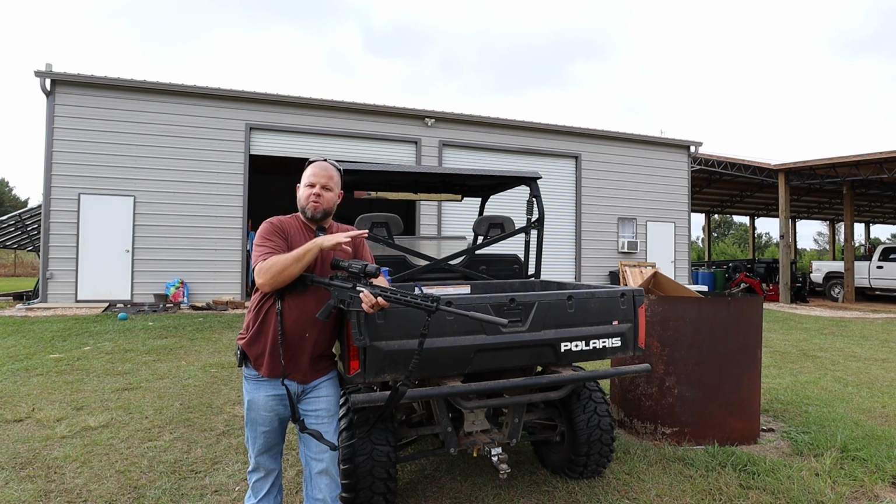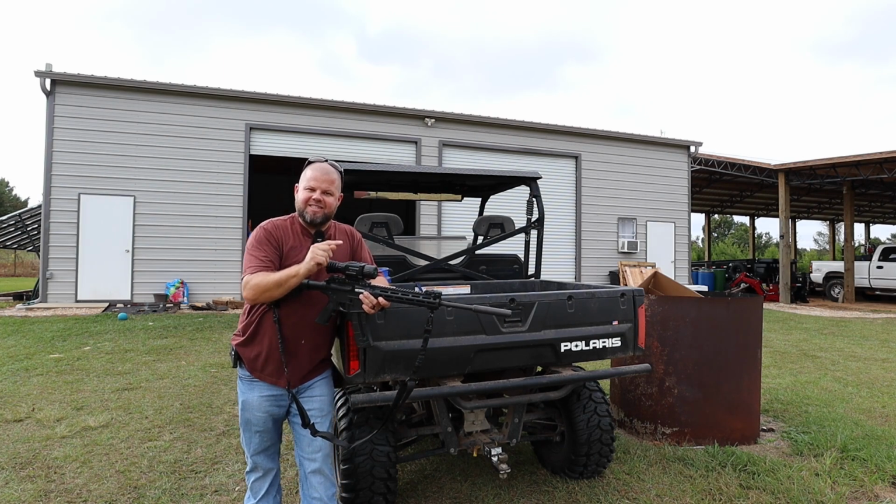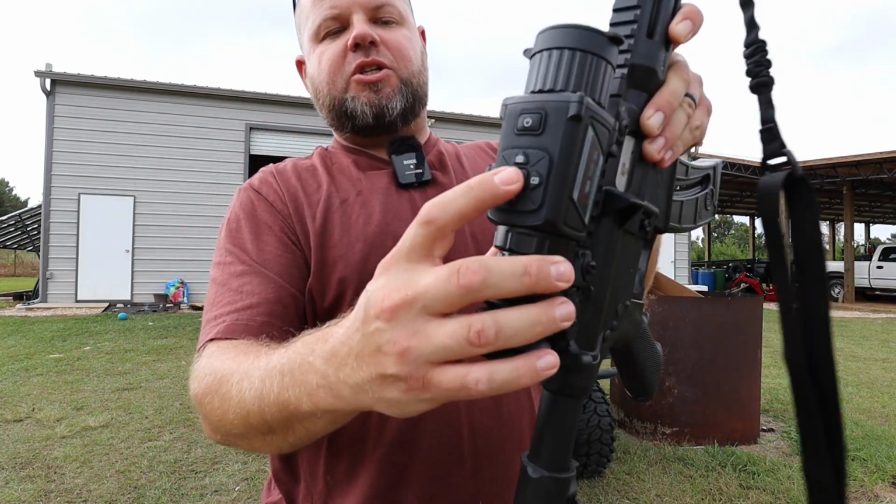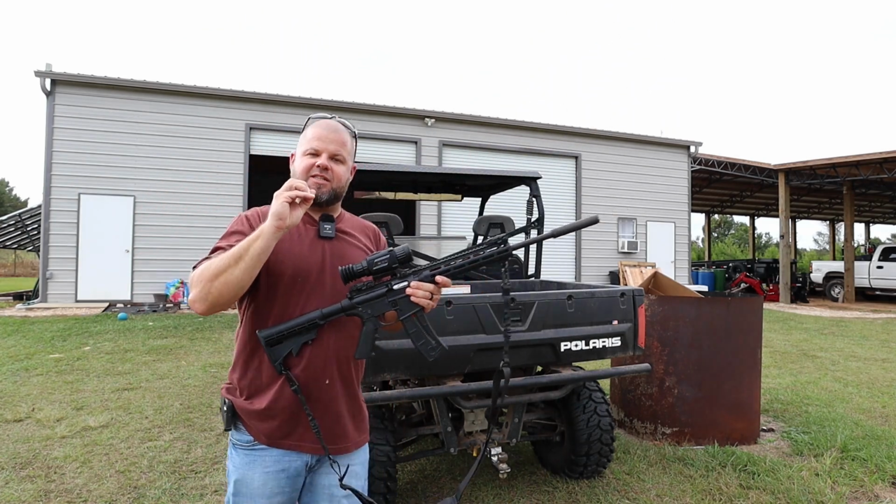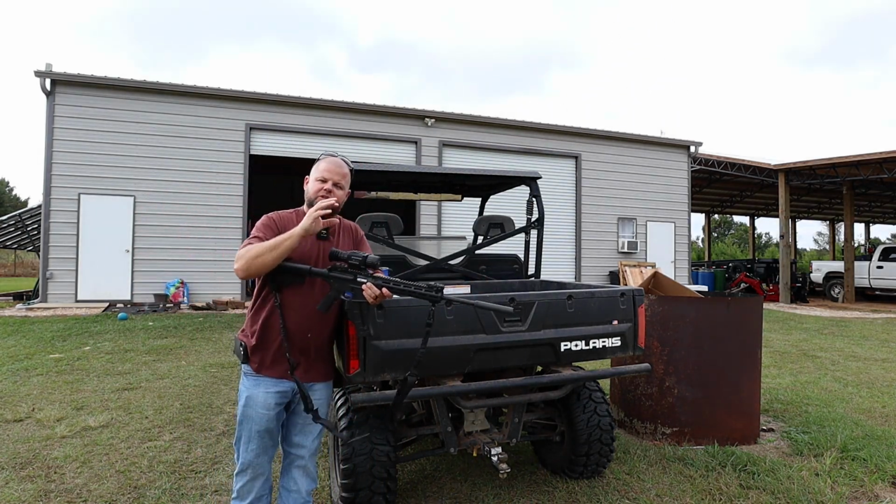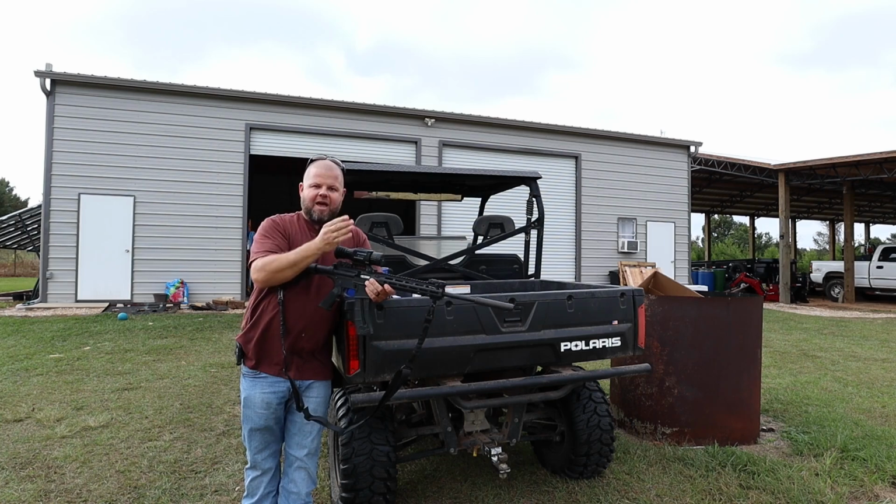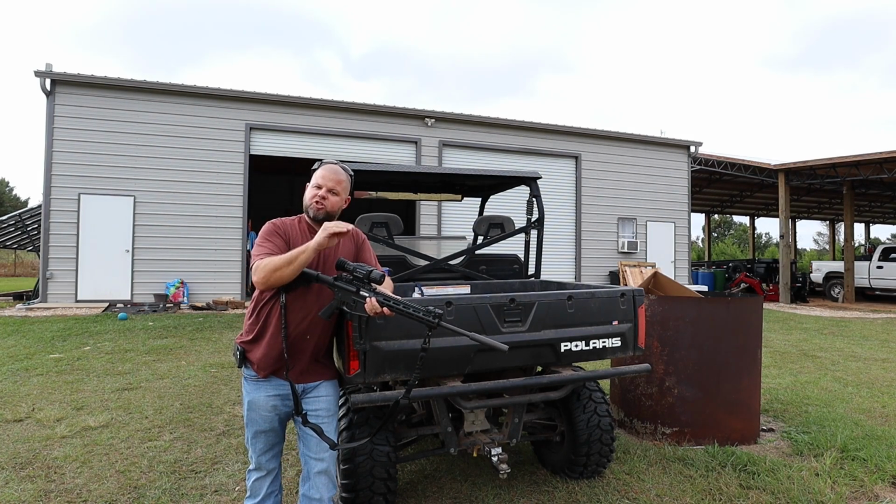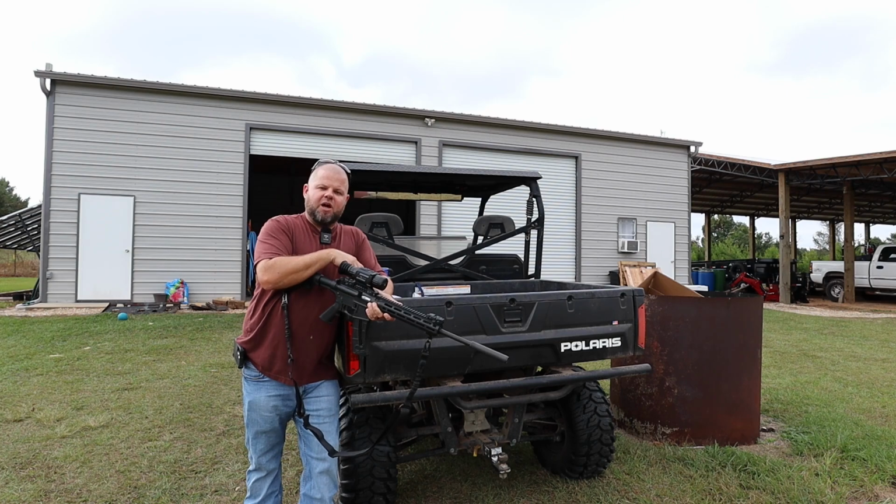So the gun really should probably be in a gun vise to do this, at least accurately. Now here is the key. Don't start shooting. Press and hold this center button until you see it says saved. It just saved your reticle adjustment settings there. Now take your shot, and I guarantee you're going to be very close. Then just keep repeating the process. Staying on the bullseye, move your crosshairs to where the next impact is, and in about 3 shots, I can realistically have this thing sighted in.